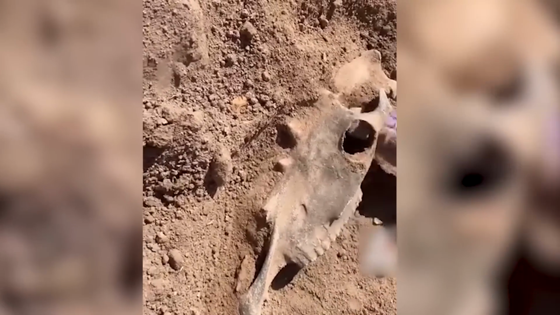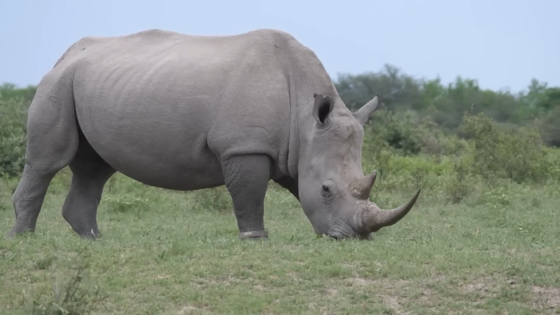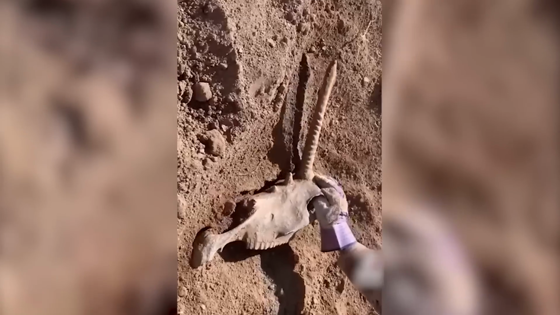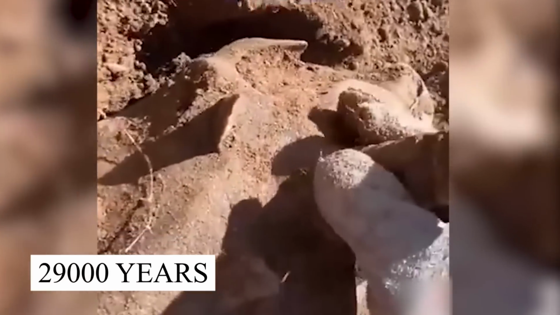Because in reality, the unicorns did not resemble the horses, but actually were something quite like rhinos, with a single horn over its head, that roamed the earth about 29,000 years ago.